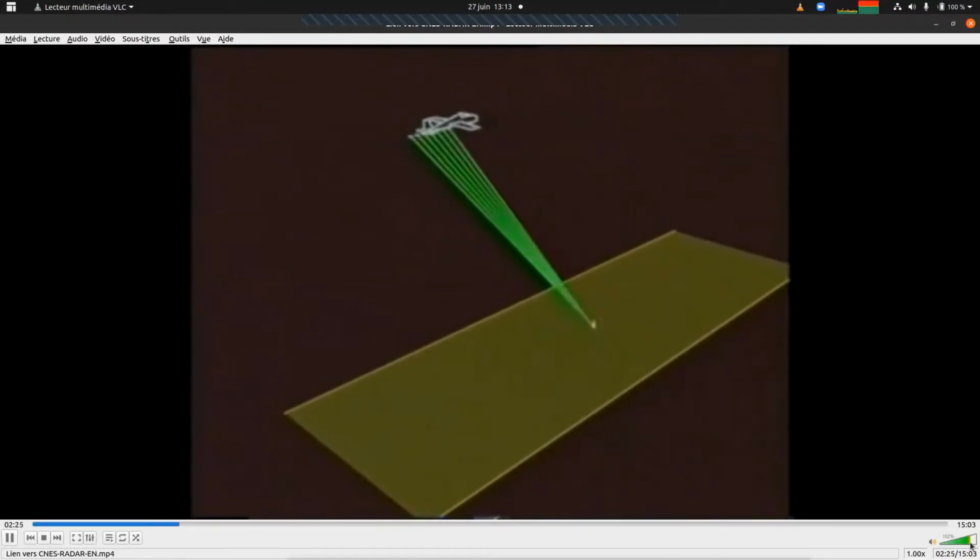However, the distance between a fixed point on the ground and the radar varies with the movement of the aircraft. The echoes from this point will therefore not arrive with the same phase on the different elementary antennas. This phase variation will require compensation in order to synthesize the large antenna. This is the whole point of SAR processing.